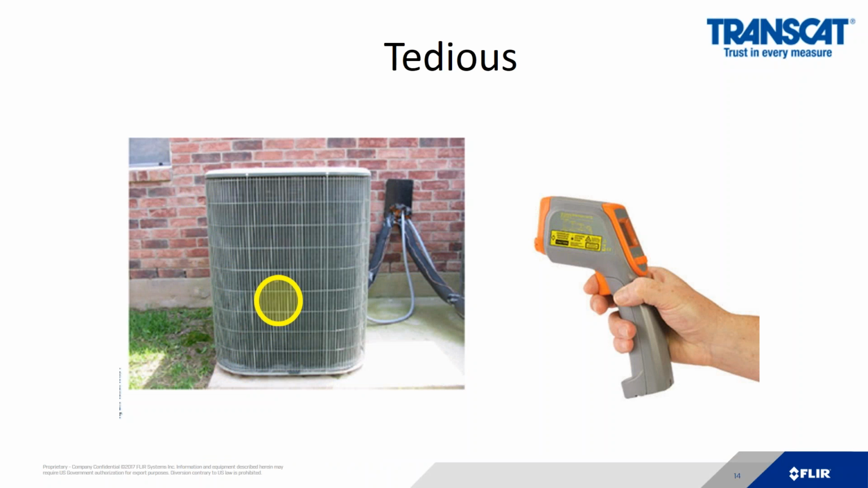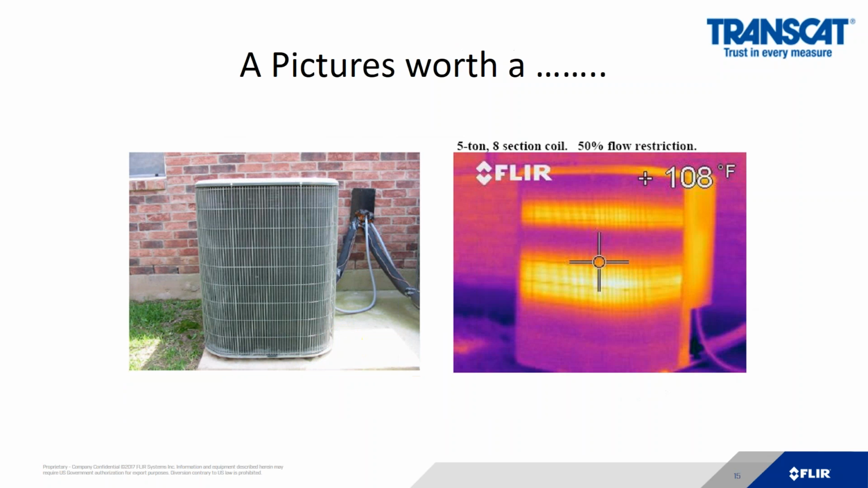If I was looking at this example, I'd have to scan up and down very tediously to see if there was a problem, where with an infrared picture, I can clearly see if there is a problem. As in this case, this 5-ton, 8-section coil has a flow restriction, and I can see a thermal hotspot across the middle of it and in the upper 80% of it.